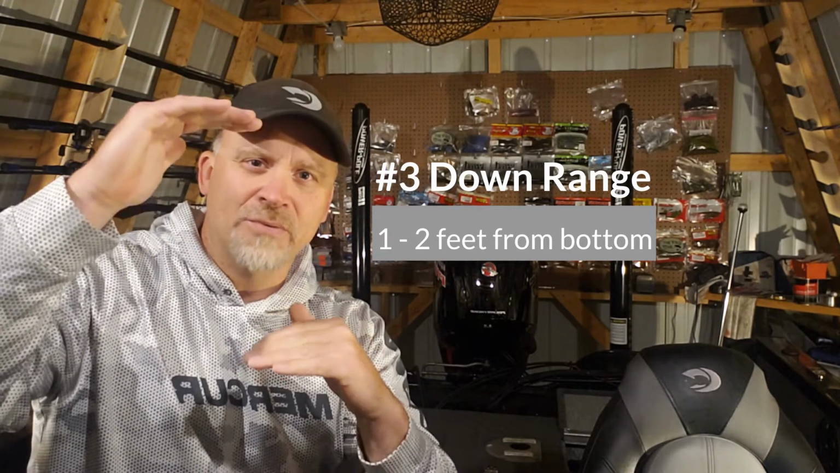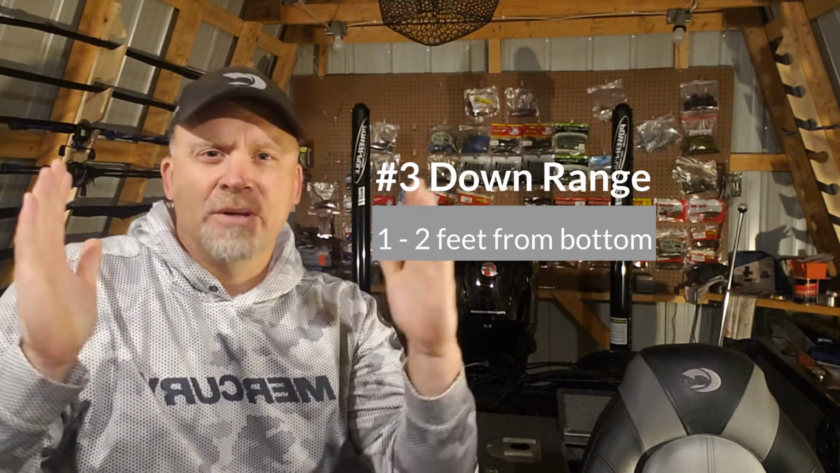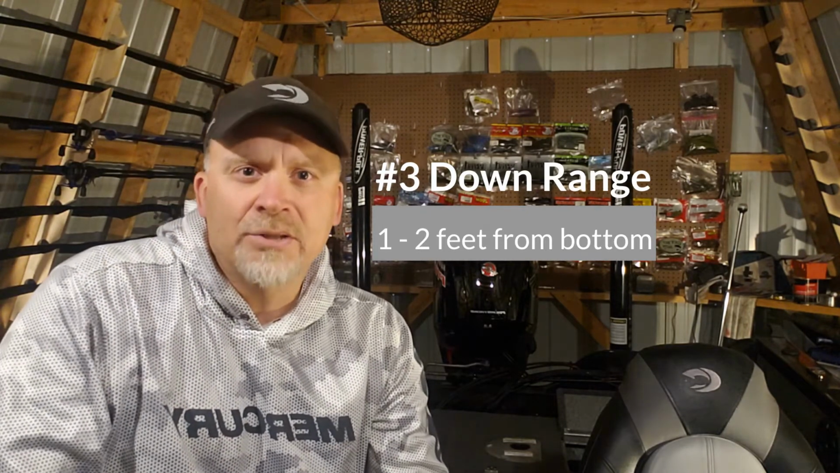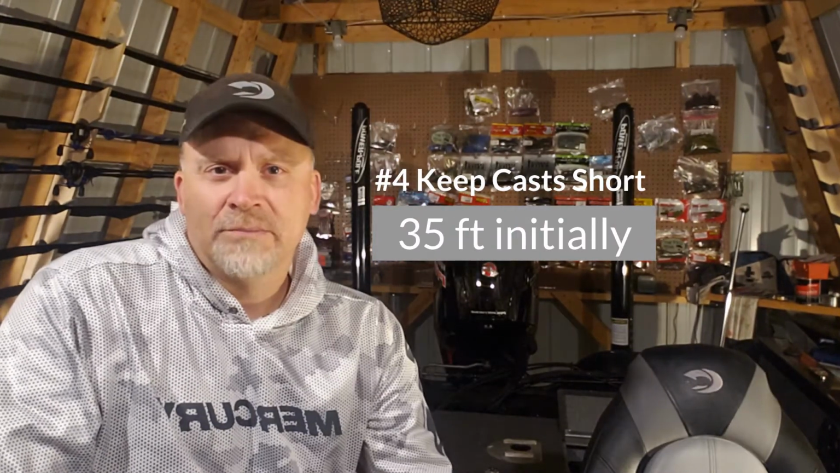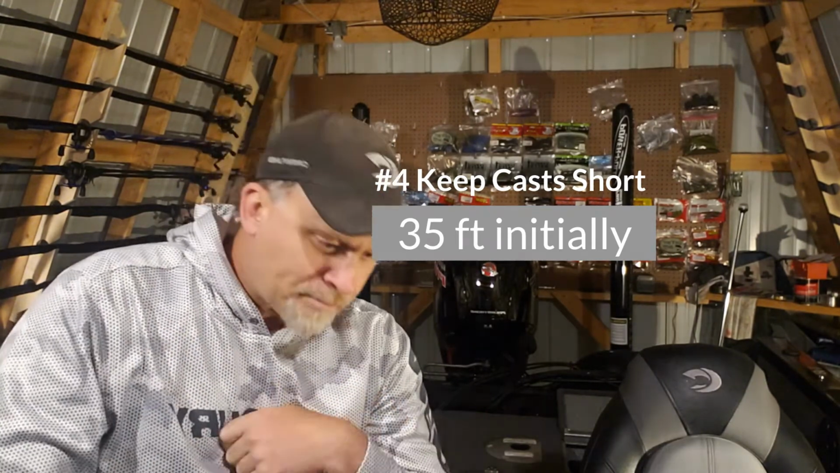The third thing is set the down range within a foot or two of the bottom so that you have the most amount of screen actually showing you detail. So if you're at 60 feet and you're within a foot or two of the bottom, you'll have the biggest viewing range to actually see your bait. That's key. Number 4, keep those casts short. We talked about that a little bit. Start short, get longer.